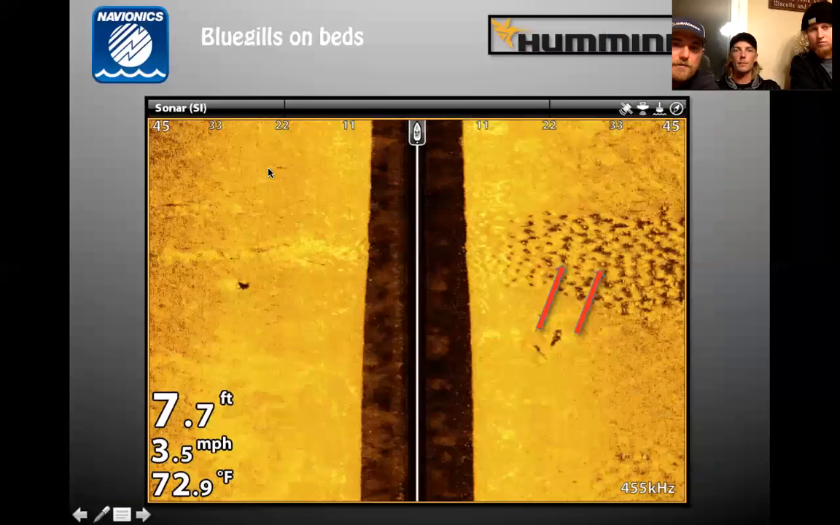Oh, let me go back one. These look like beds to me. Bluegill beds. They stand out like a sore thumb on side imaging. Well, anywhere you got bluegills, they typically spawn on full moons. I mean, basically after the bass spawn all the way through the fall, you're going to have bluegills spawning, usually on your moon cycles. But I've seen bluegill spawning almost every day of the year. So definitely something to look at.